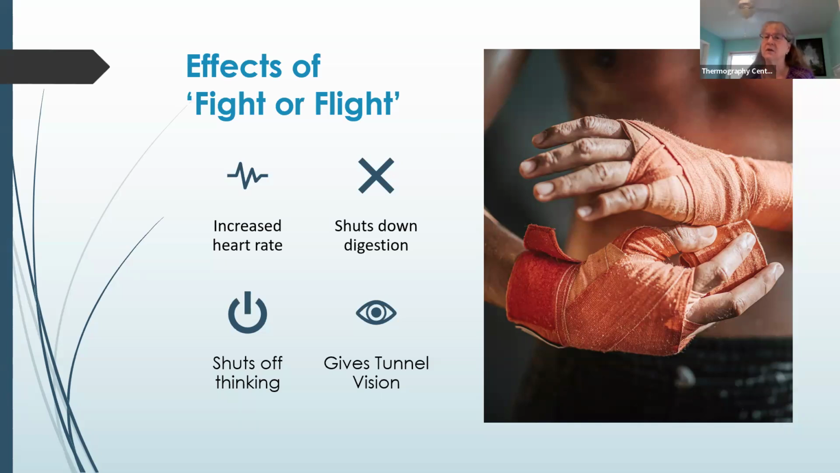Back in the hunter-gatherer days, most stress came in the form of things like the saber-toothed tiger. If you're running from the saber-toothed tiger, you want your heart rate increased because you want more blood flow to the muscles so that you can run faster and get out of the way. You don't need to worry about if you're going to digest that next meal if you're not able to live long enough to need that next meal. So digestion goes on the back burner of the body.